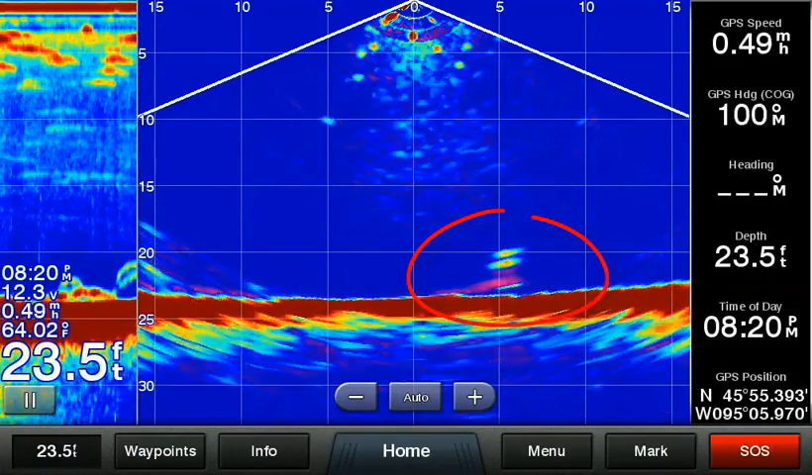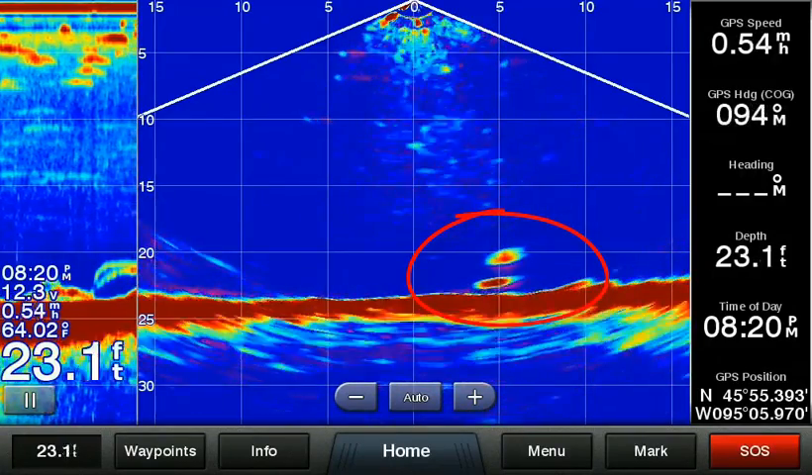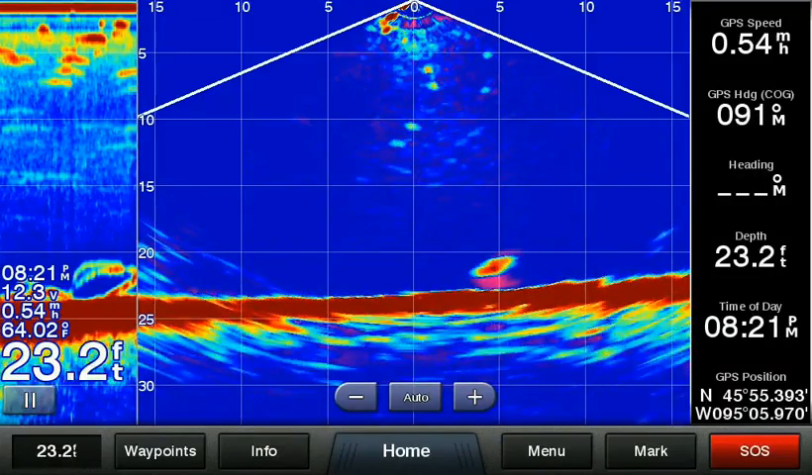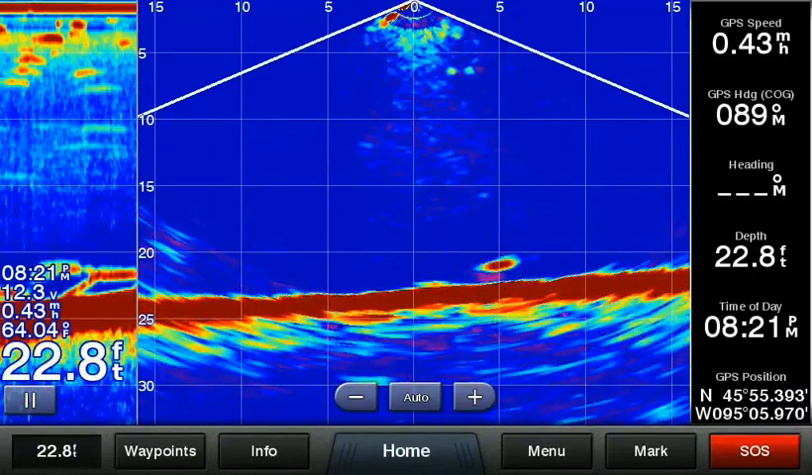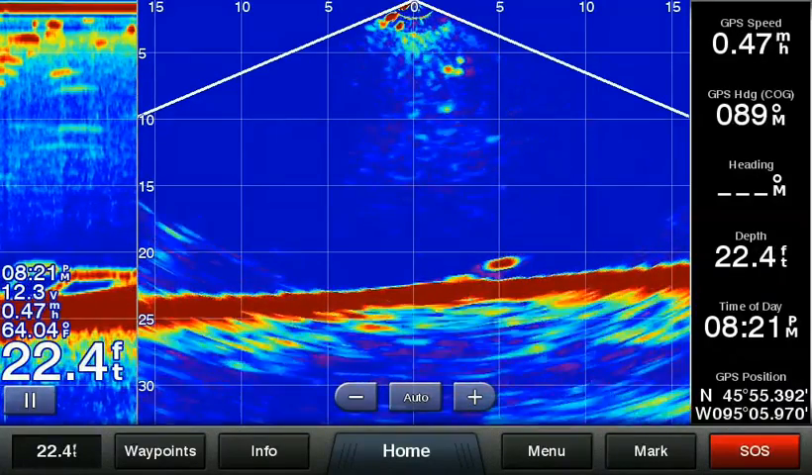You can see the sinker and bait as two separate targets. The fish is now going up to the bait. He decides to leave the bait and swims to the port side. The red trail shows where the fish swam.